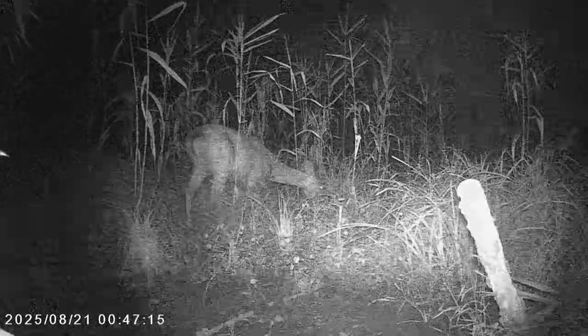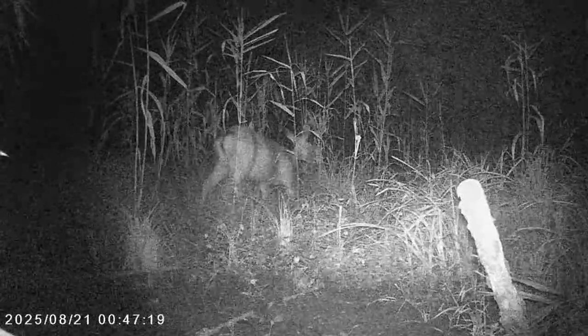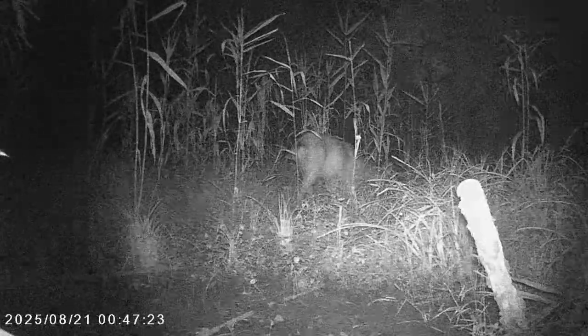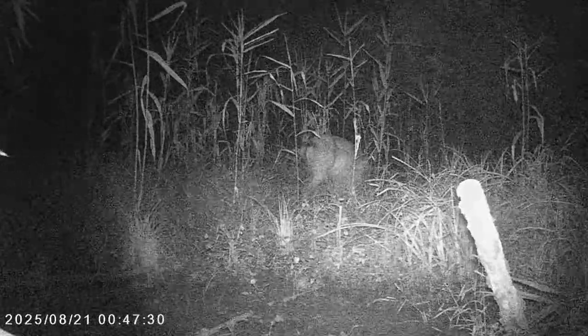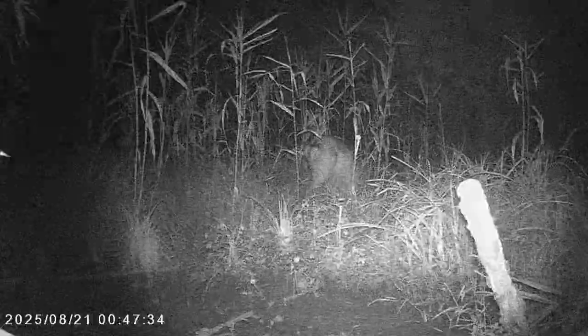The area where the camera is set up is an abandoned rice field, or tanbo. So it retains a lot of moisture during the summer, meaning that a lot of leaves and plants can grow. There's also a little bit of flowing water for hydration. And here she is close up, having a little muzzle of the camera there.